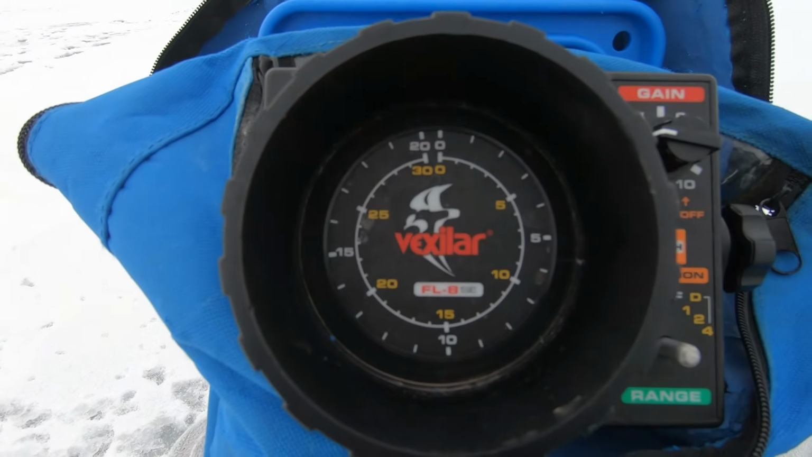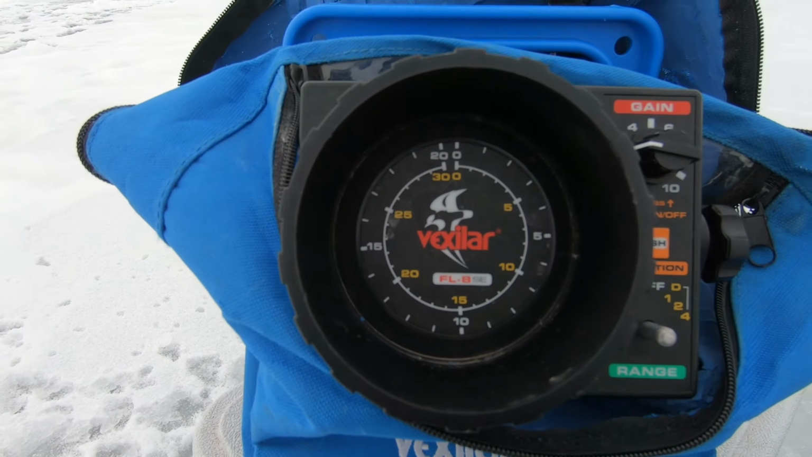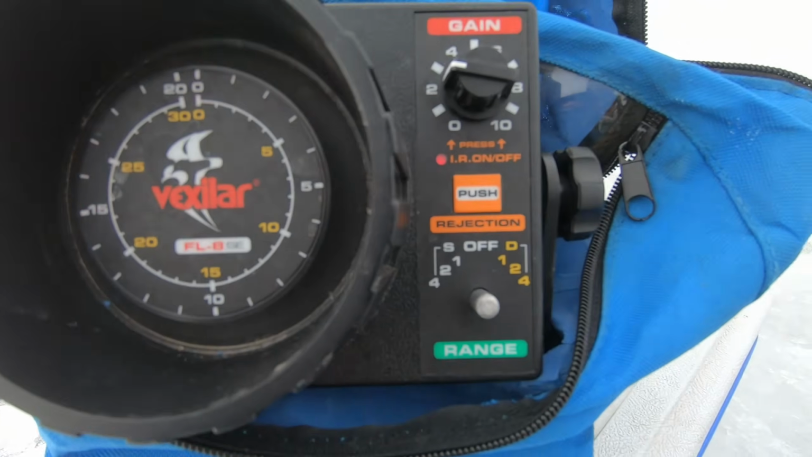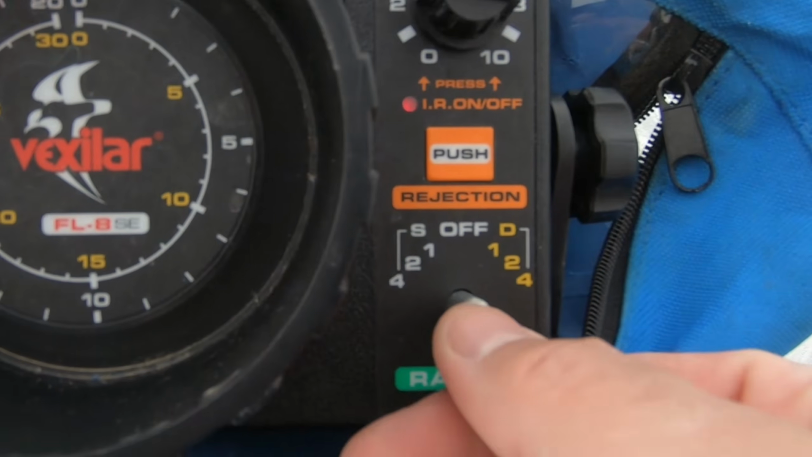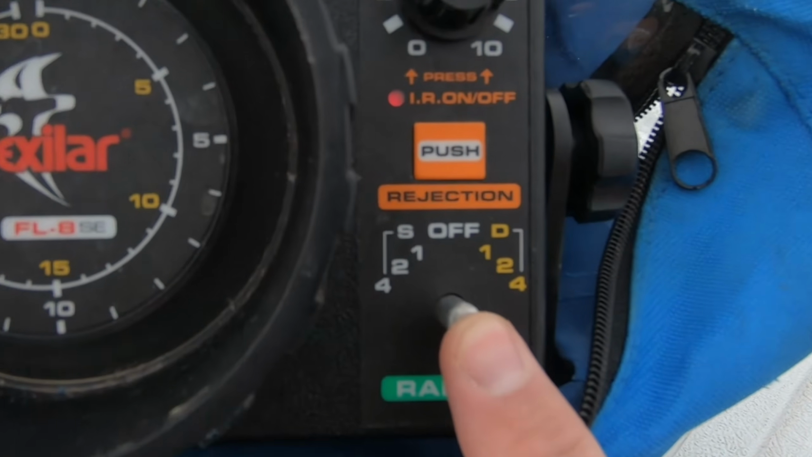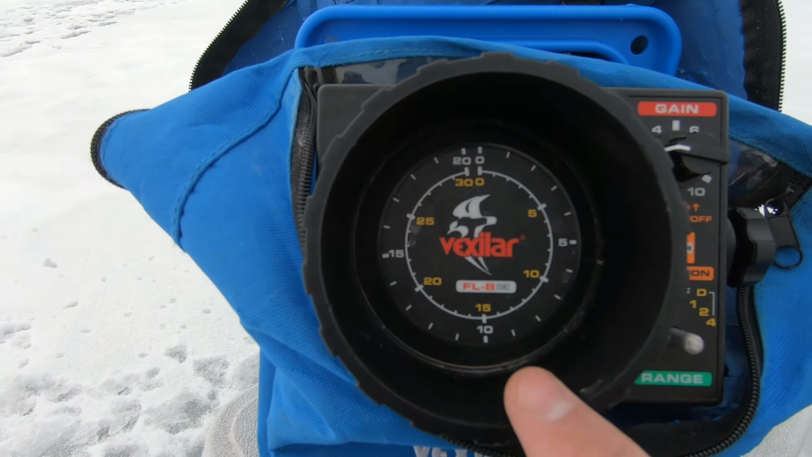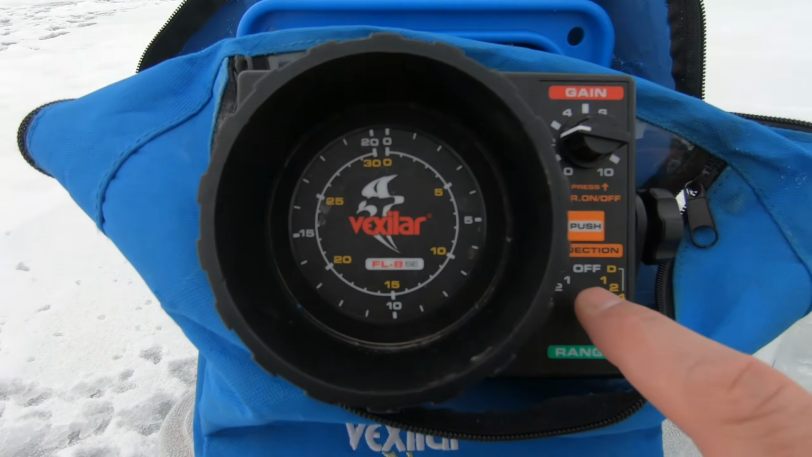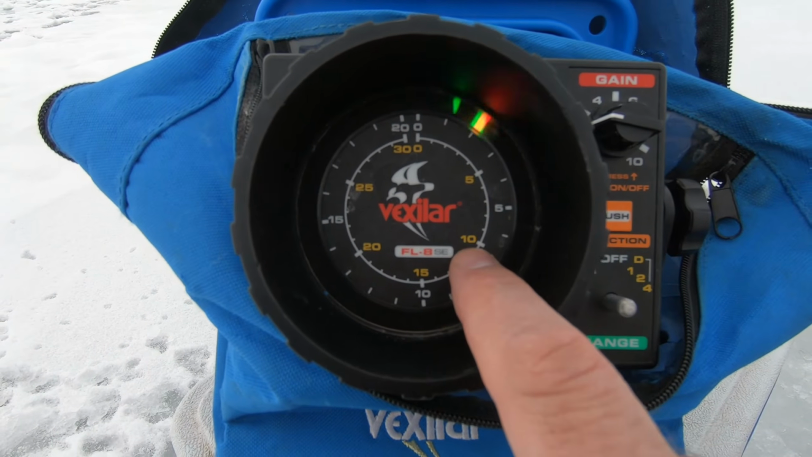Now, it's important to understand what those colored numbers coincide to, and we're going to look on the right-hand side. I am missing a knob here, but if you turn this from the off position, which is straight up, to S1 or shallow 1, over here on the right-hand side, you're following the white letters and numbers on the display.